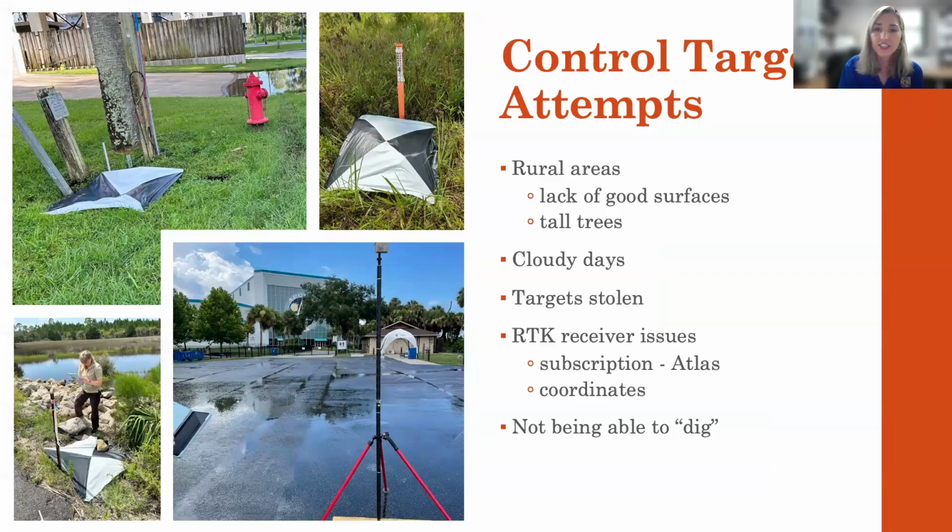We encountered a lot of challenges when trying to place ground control targets. We tried finding USGS survey markers, but they were difficult to locate, and they were not always in the best spots for a large target. Refuges and forests are often in very forested and rural areas, so the trees interfered with the receiver documenting the coordinates, and the receiver could not connect with satellites very accurately. Vegetation impacts how flat the target was. Cloudy days were also terrible for connecting with the satellites. Targets were stolen.